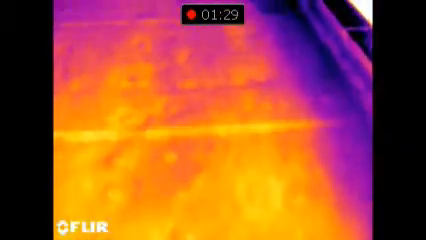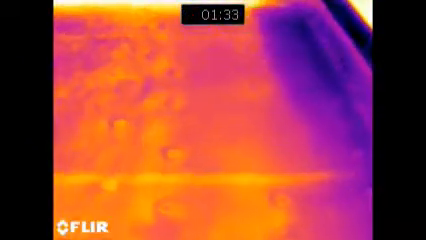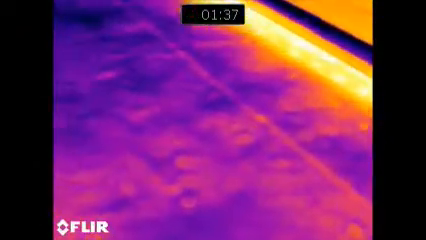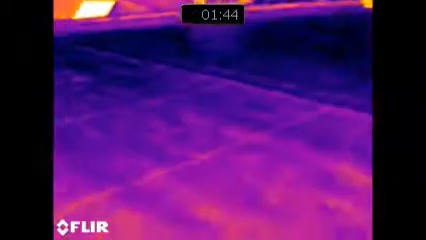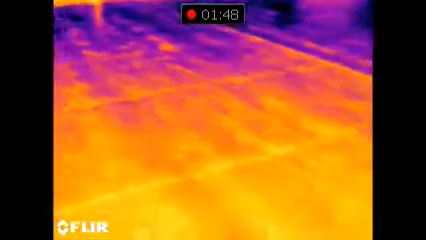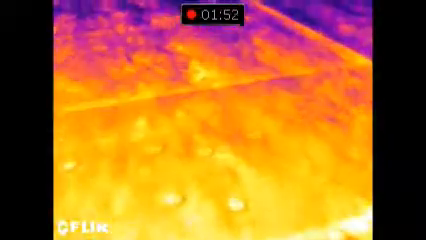As we move along, we look down, and the range of the temperature changes in the camera as it records. And here's a south wall where the parapet is still retaining heat from the day's solar gain. We take a scan of the whole roof surface here, and it equalizes the temperature ranging. And we don't see any surface area that indicates any moisture penetration.